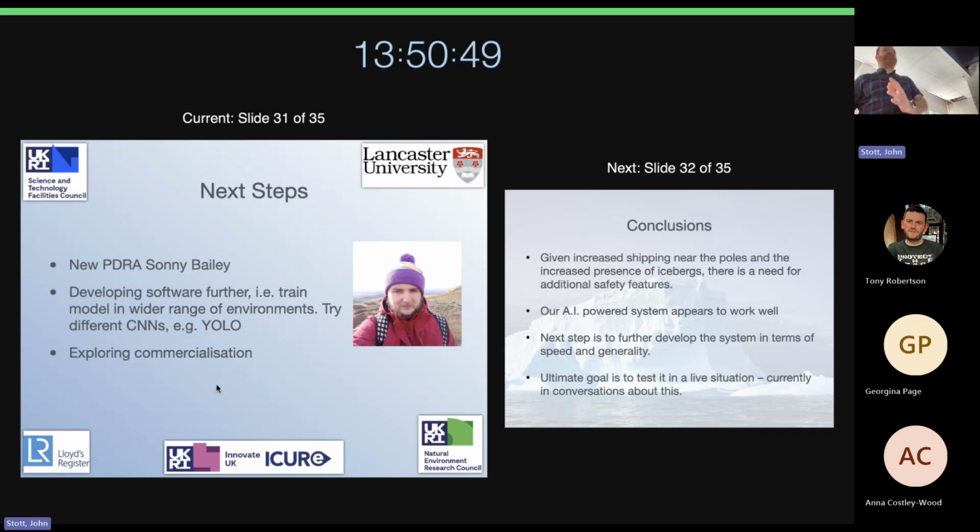Next steps, Sonny has just started really working on the actual algorithm itself, having been doing the commercialization training for his first 3 months. We're further developing the software, so we want to train the model on a wider range of environments, not just fast ice, not just calm open waters. We want to try different CNNs as well in our model. There's a relatively new CNN, it improves every year, called YOLO, you only look once.